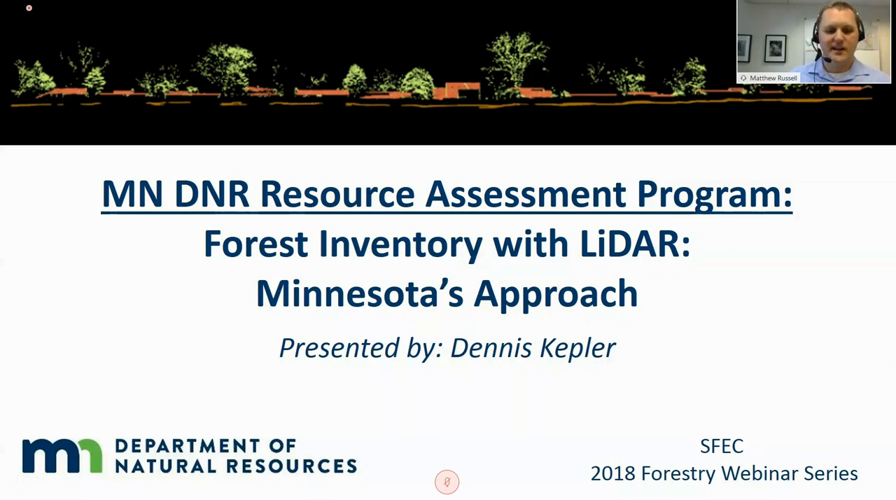With that, I want to introduce Dennis Kepler. So Dennis is with the Minnesota DNR's Resource Assessment Program, and he's here today to talk to us about forest inventory with LiDAR and what his group has been doing in this area. And so Dennis, I'll turn it over to you.